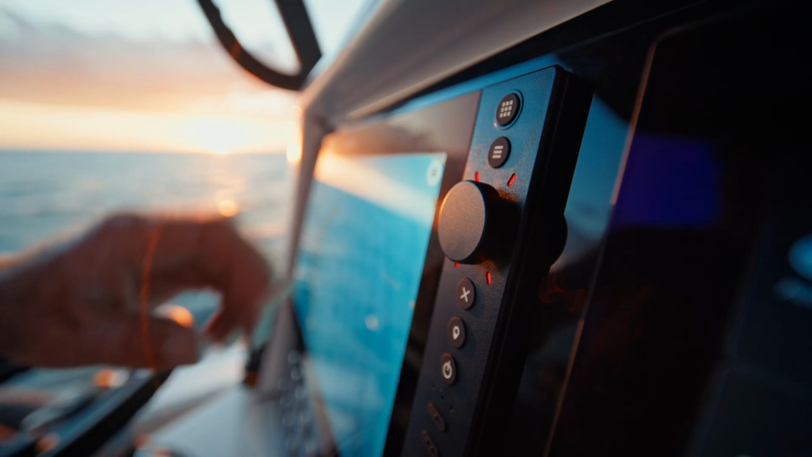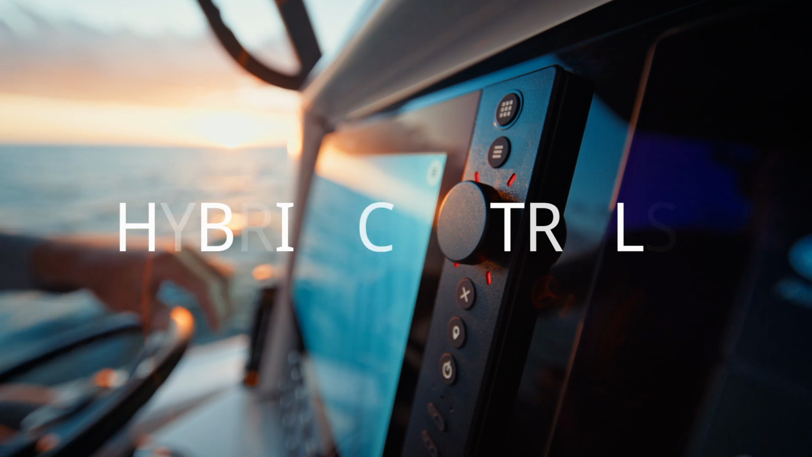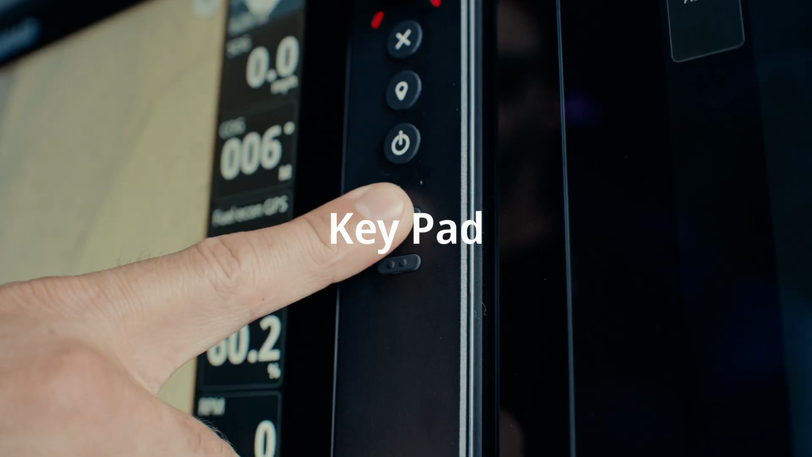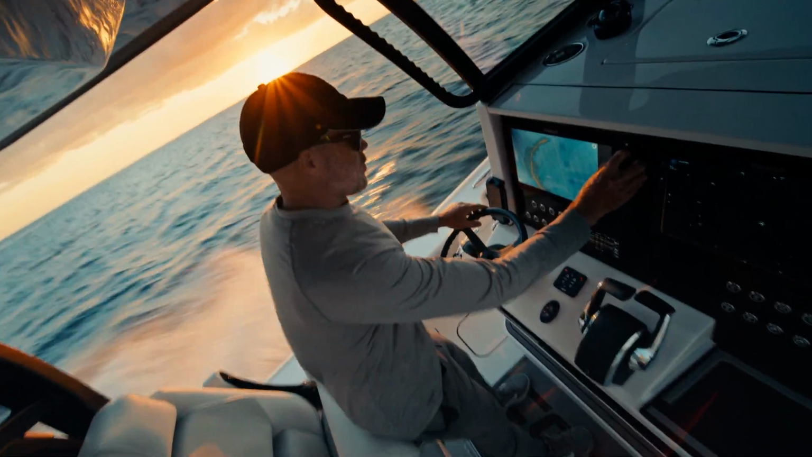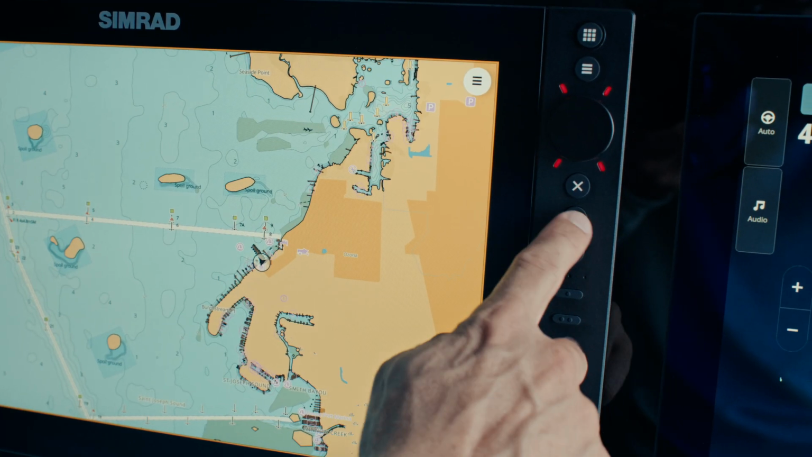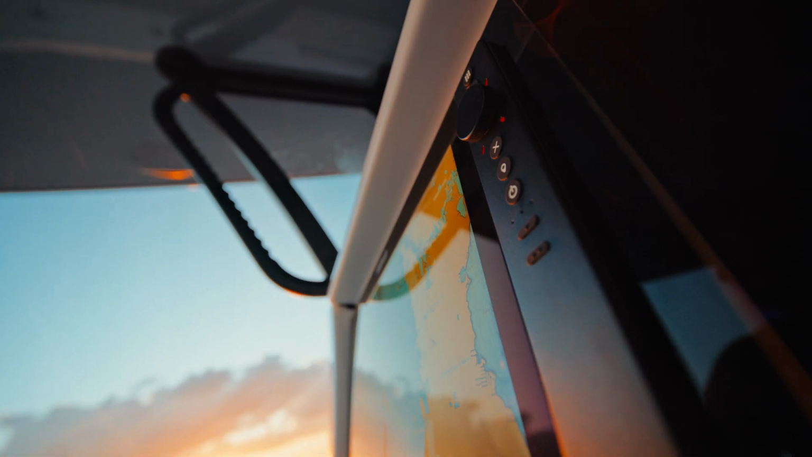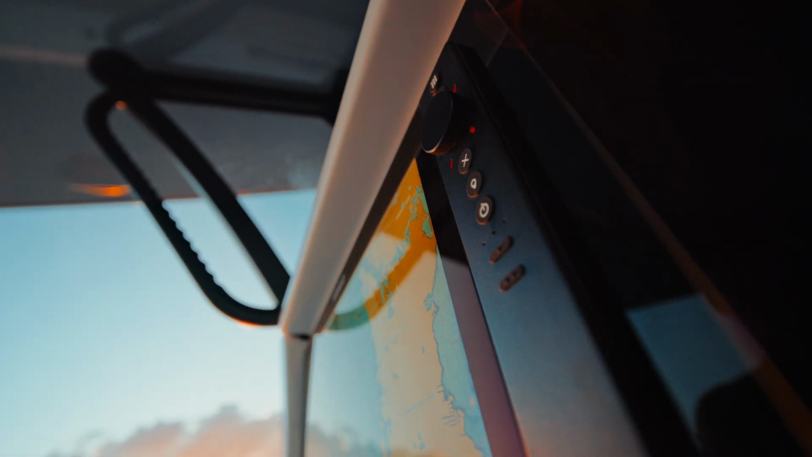One of the standout features of the NSS 4 is its hybrid controls. The trio of control options, touch, rotary dial, and keypad, gives you full control in all conditions. A selection of thoughtfully designed buttons, dial, and slots ensures quick and easy access to your favorite features.